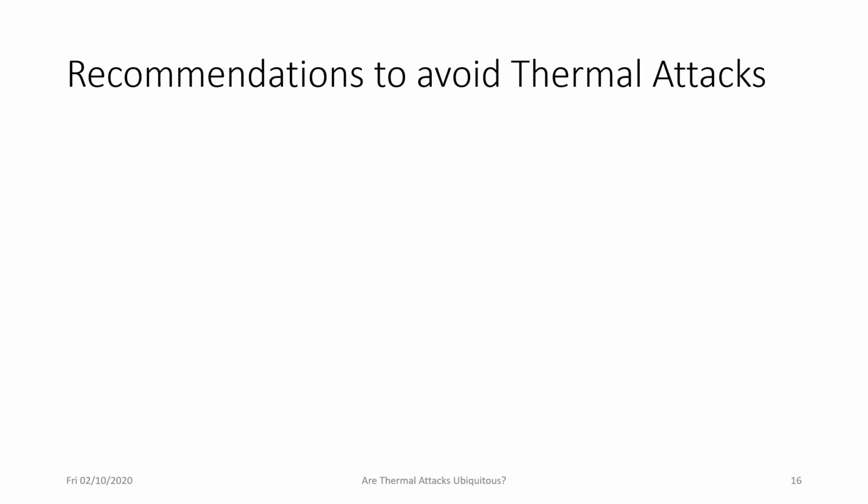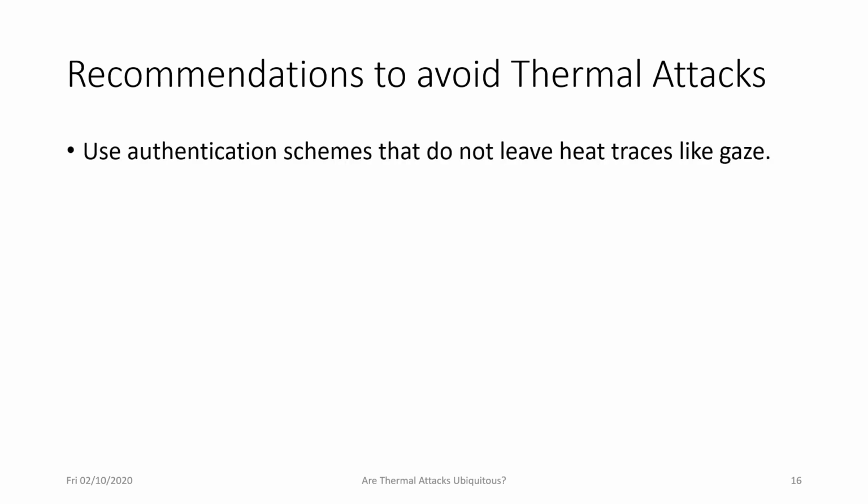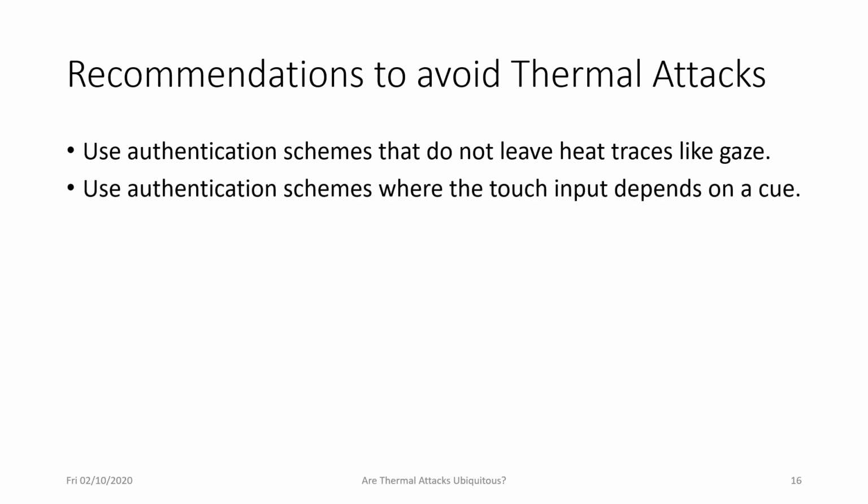So based on these results, we came up with some recommendations. First, we should try to use authentication schemes that do not leave heat traces. Examples are authentication schemes that use modalities such as gaze. There has been a lot of work on using eye gaze for authentication on mobile devices and laptops. And nowadays, we have laptops and mobile devices that are well equipped to do eye tracking. So this could be an opportunity for future work.